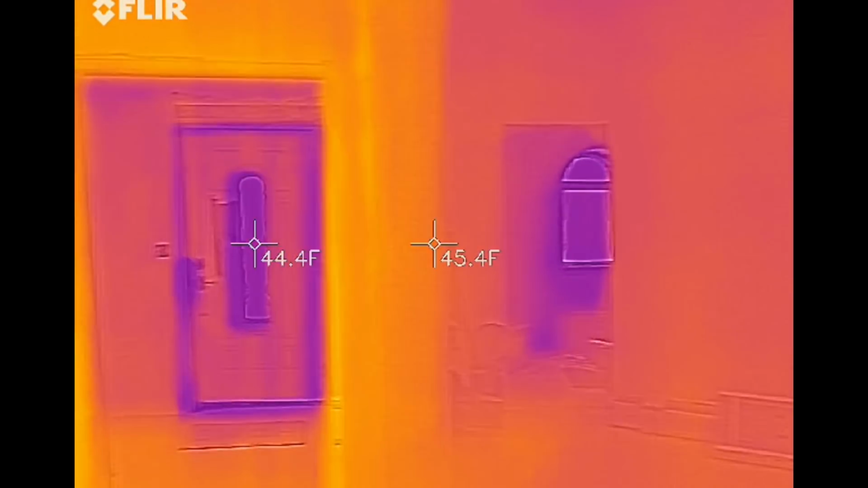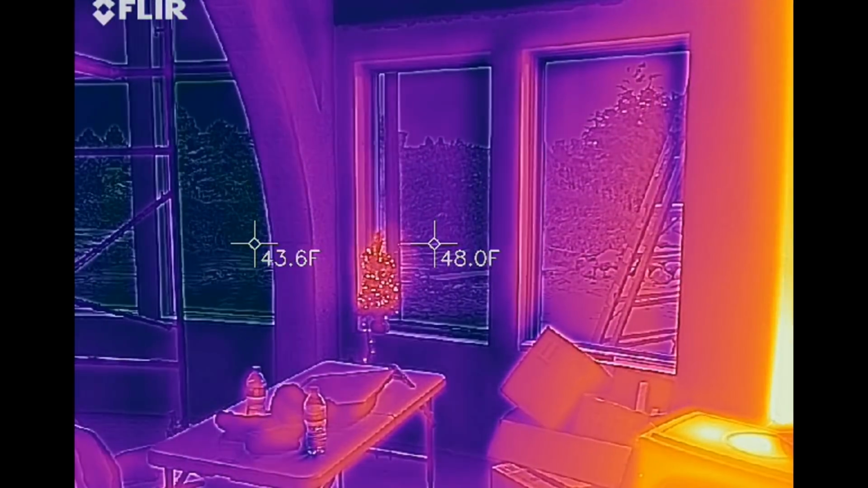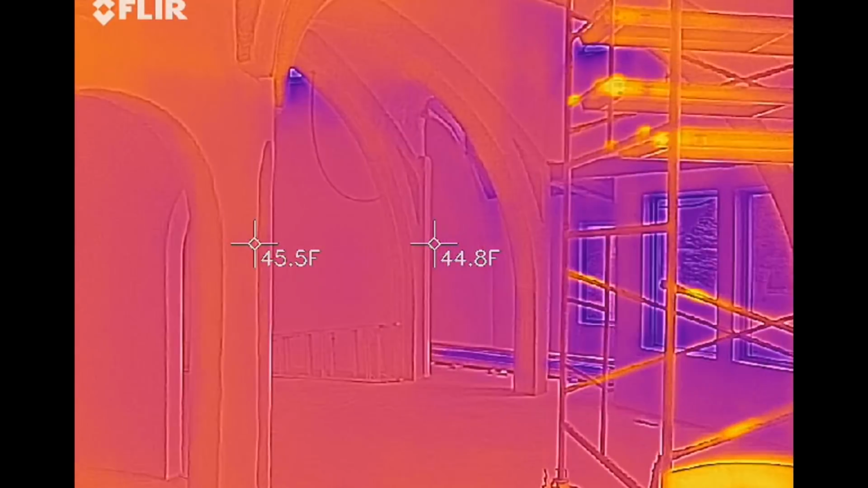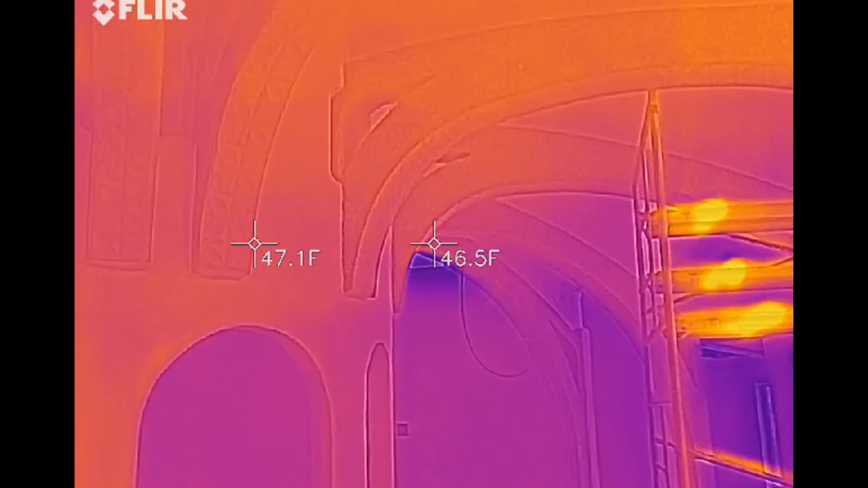For these temperature readings, they're showing the emissive surface temperature. It seems to feel warmer than that to me in here. We'll check out the thermometer later to get the air temperature. With the vaults like this, it looks actually more like the computer model because of the false color. It's interesting.